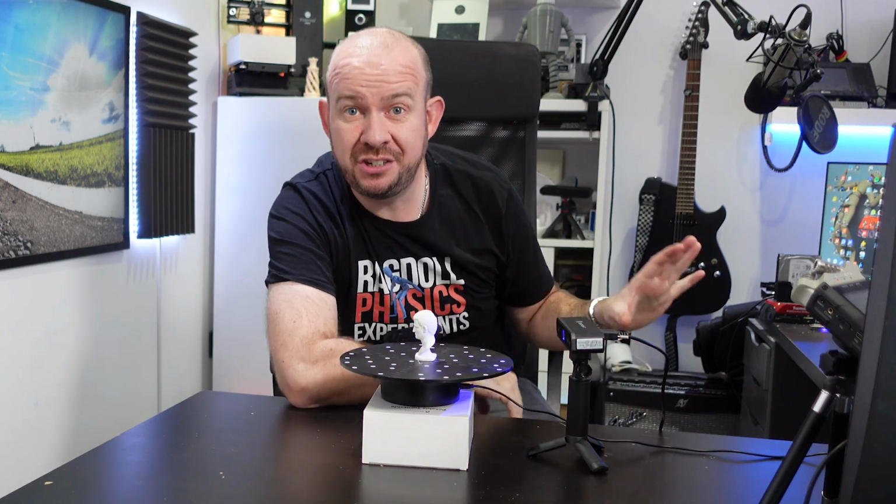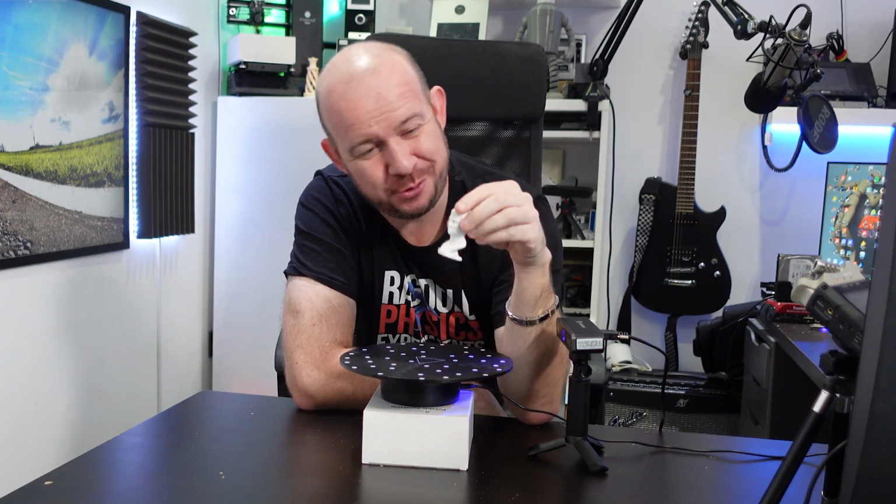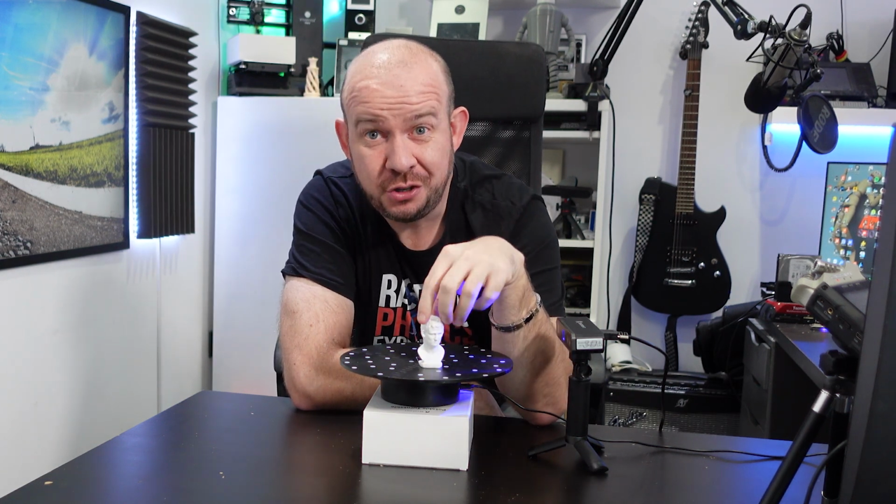So, initial impressions are really impressive. The mesh that gives is pretty damn good. This, to be honest though, is an absolutely perfect example. It's a matte white color. There's nothing shiny on it. There's nothing transparent or translucent on it. That is your absolute perfect example of something you want to scan.